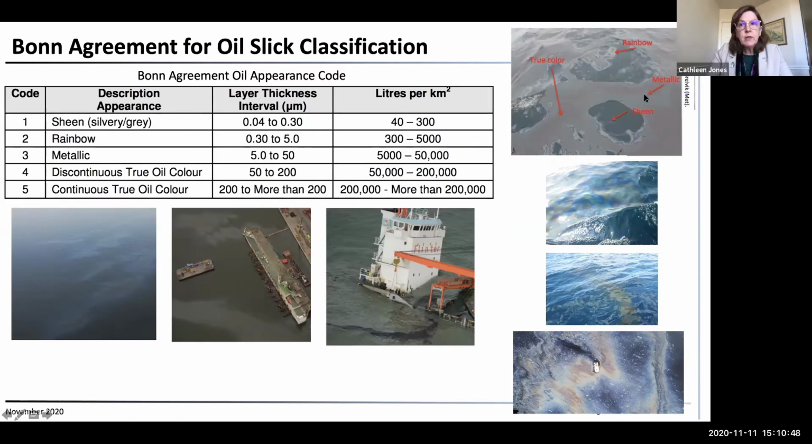Metallic, you begin to start looking more uniform, about 5 to 50 microns, and then true oil color goes up from there, up to millimeters, centimeters, whatever ultimate thickness. But 5 microns is about the limit for the rainbow and the silvery sheen. So those are very thin layers, and even a 50 micron layer is very thin compared to a radar wavelength.